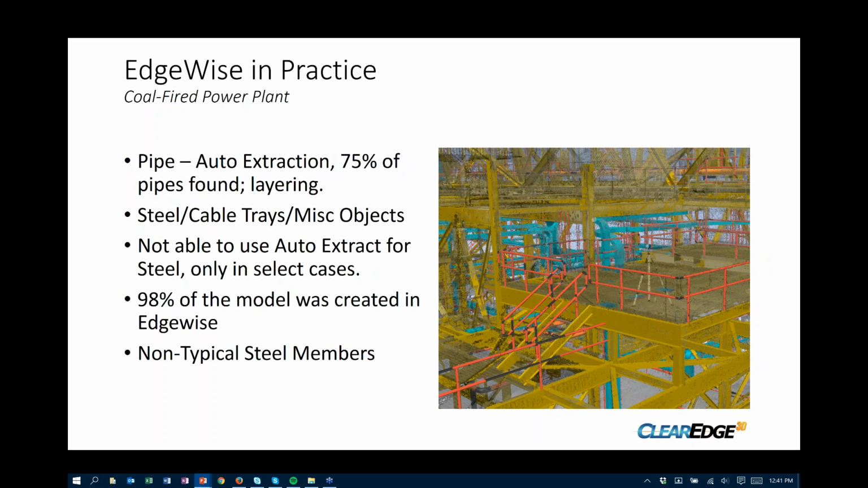Roughly 75% of the pipes were found in this project using Edgewise auto extraction. We were able to do our layering for our CAD in Edgewise. We were also able to do all our steel. There is an auto extraction feature for steel, not to the same extent that there is for piping, but there are some features.